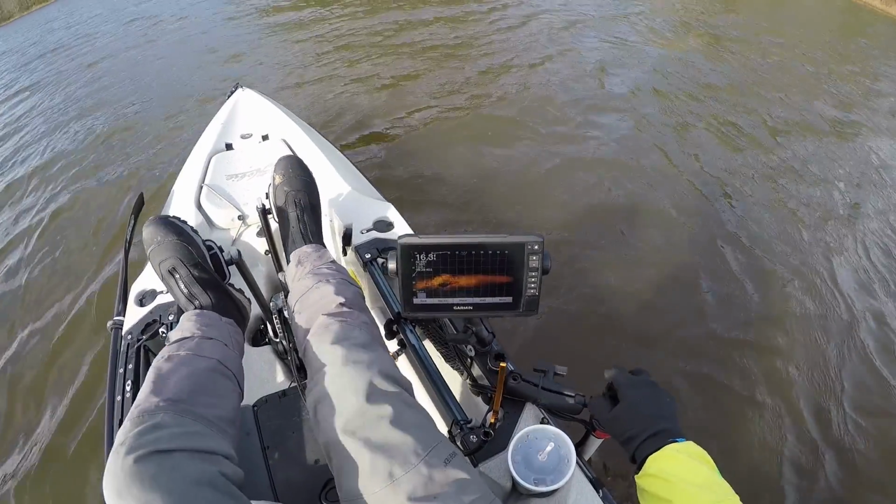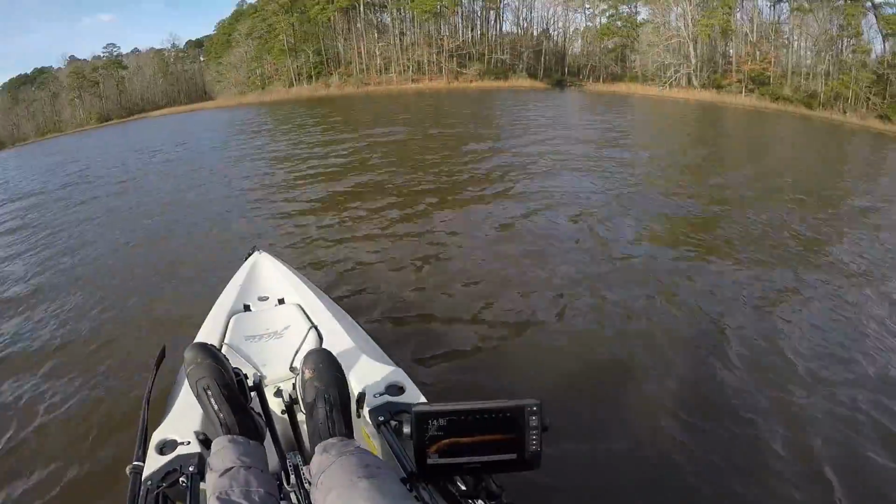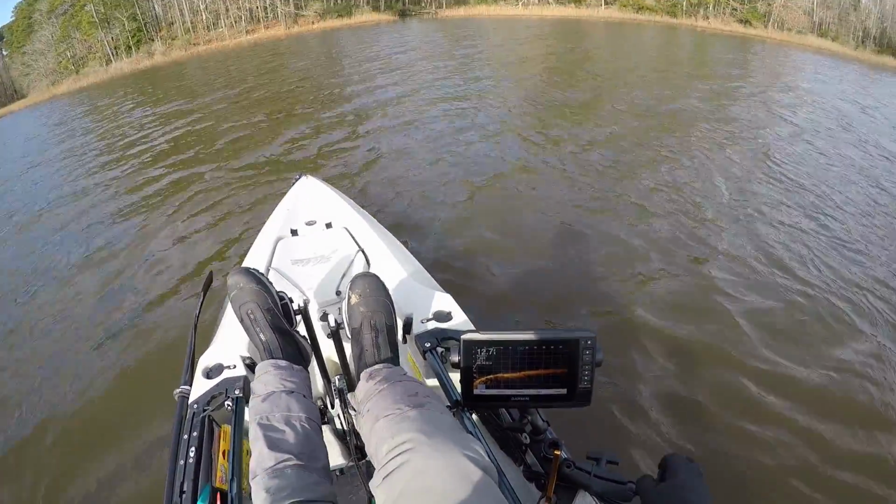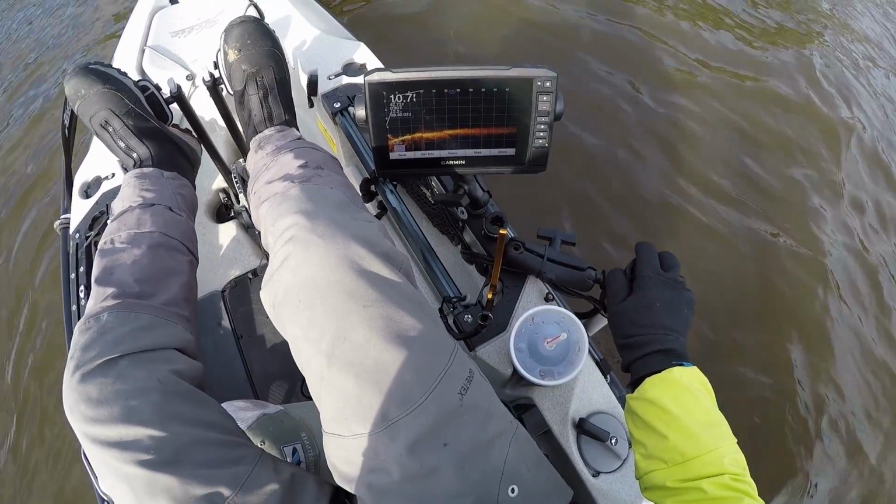All right, folks, so I got this thing in the water. I've been dying to get this thing out here to Rudee to take a look at everything with it. I'm gonna scan around for a while, see if I see anything moving. Actually, I see fish already.